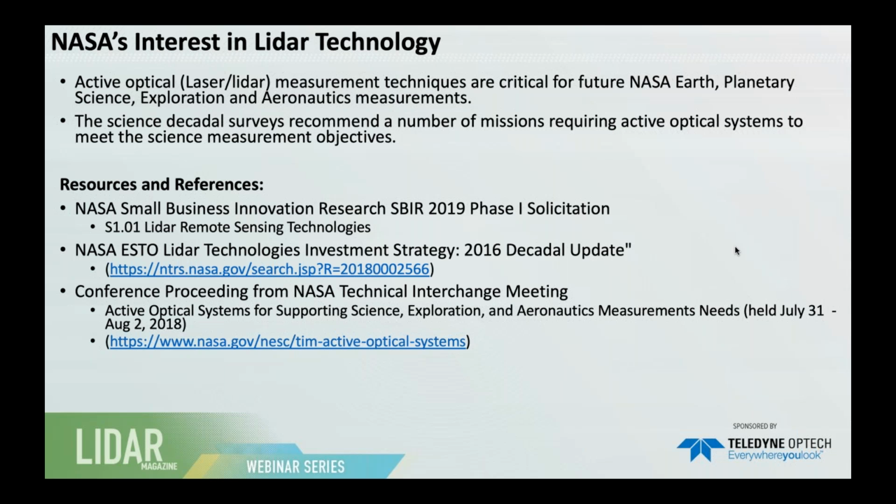The science decadal surveys recommend a number of missions requiring active optical systems to meet the science measurement objectives over the next decade. And so there are active calls out there for LiDAR systems, both satellite-based and ground-based. And so if you are at a company that's interested in this type of stuff, check out some of these resources and references.